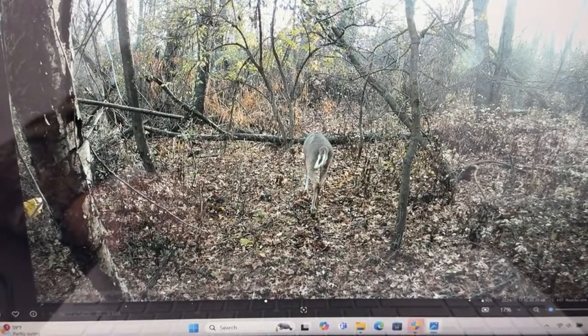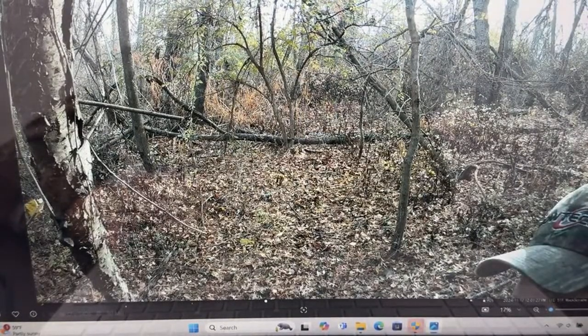But you can see that trail's being used all the time. And then there I am. And that's it. That's all the pictures we have on that. Now, that was a month of pictures.